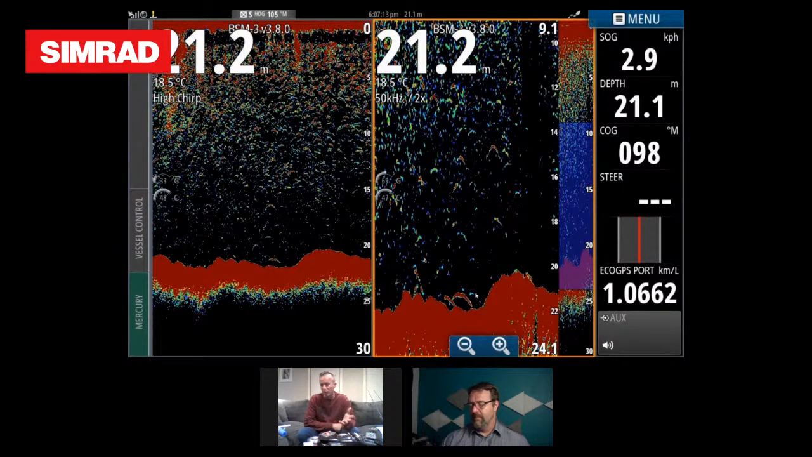We've got it zoomed in on x2. So it's one click, right? There's actually 2 snapper there. And you can see that one of them has marked up really well. That one that's marked up really well is the one that we've just marked over there on the high chirp. So this gives those people the sort of information, I suppose, that they were asking for.